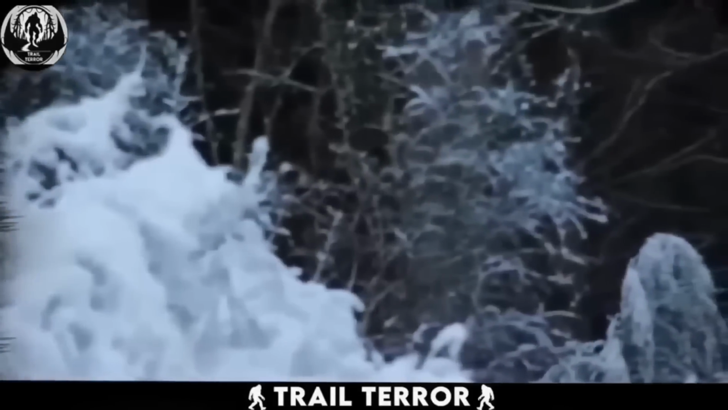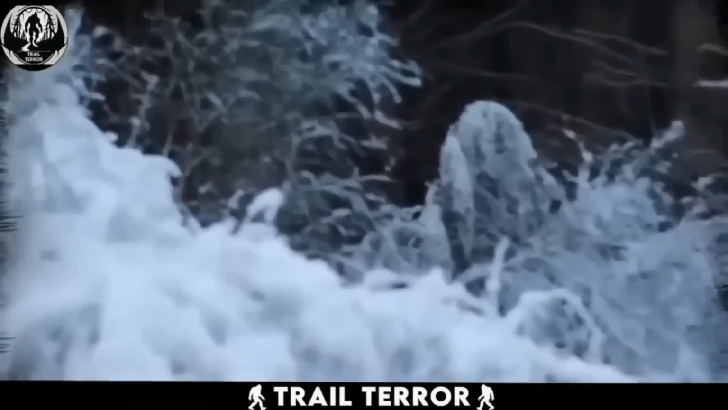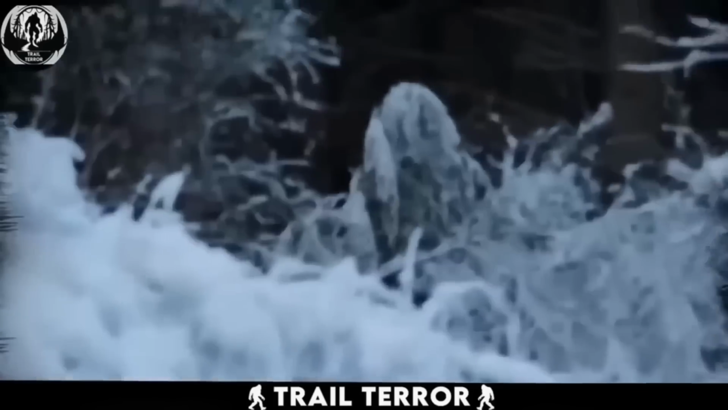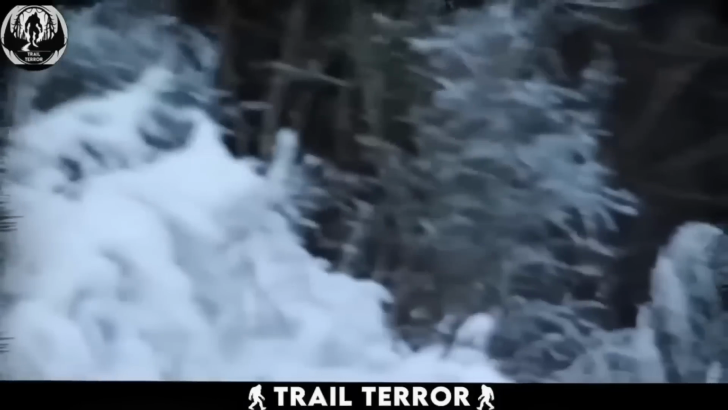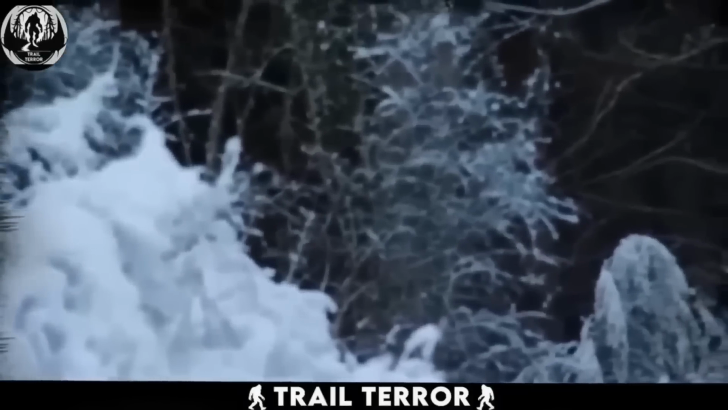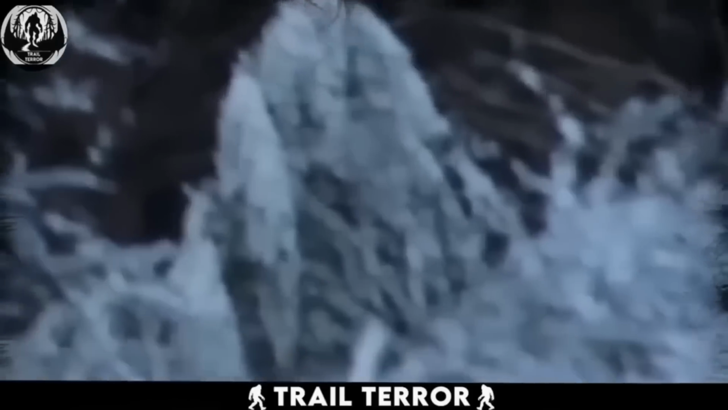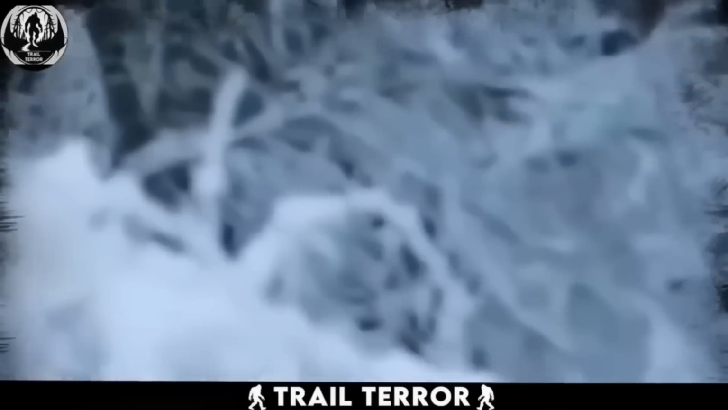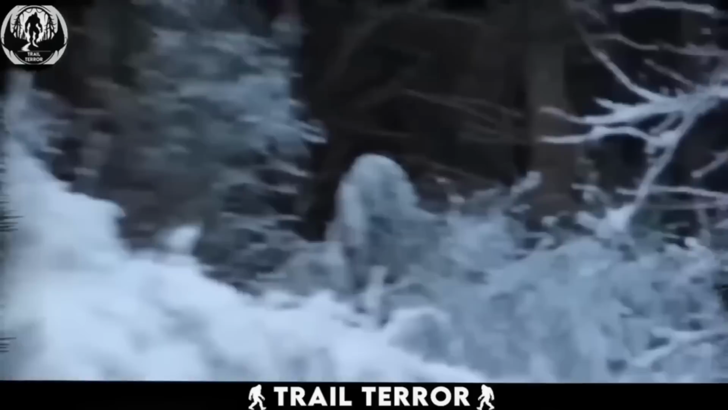This video will have you questioning your own eyes. This video, captured in the snowy woods of Russia, has sparked a heated debate on Reddit. In it, the camera isn't focused on the picturesque scenery, but rather on a strange figure lurking in the distance. A snow-covered shape, seemingly blending in with the frozen branches, appears to be staring directly at the camera.